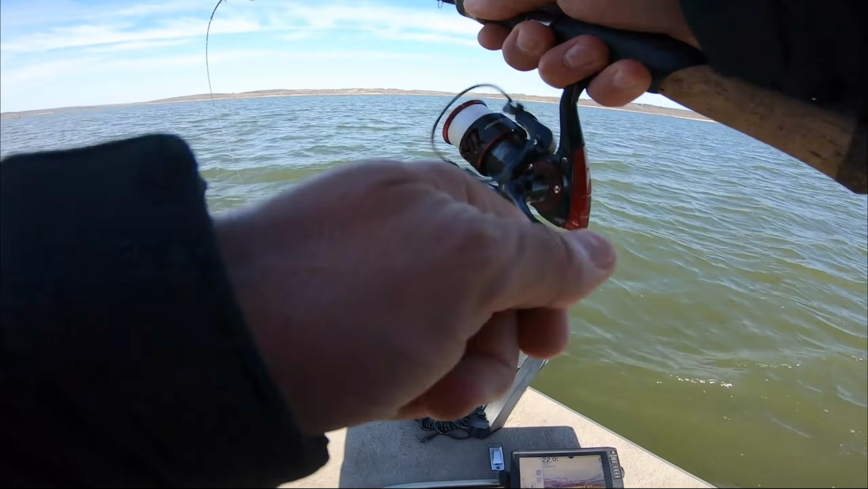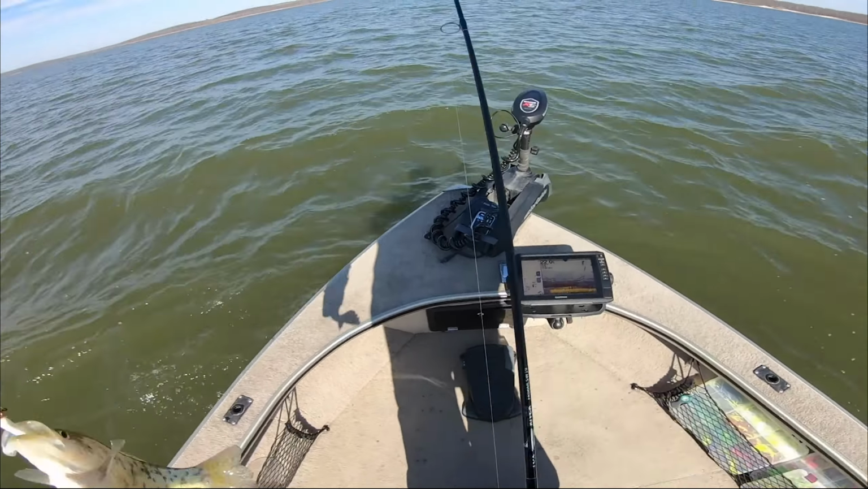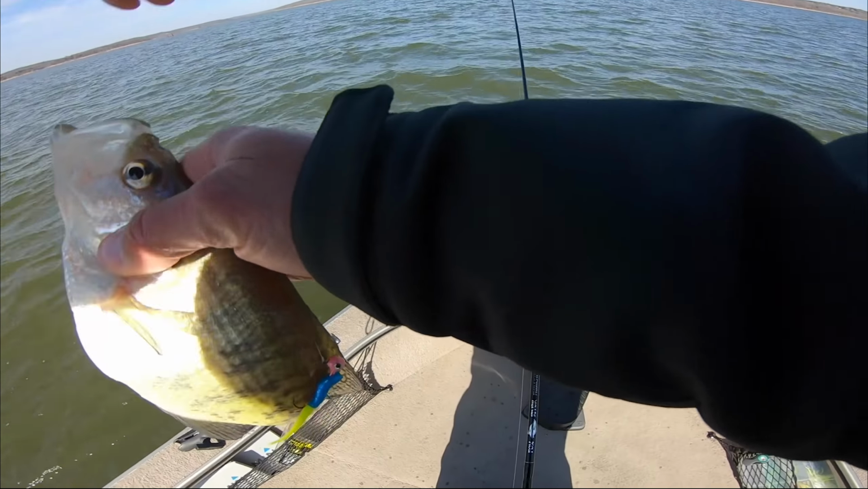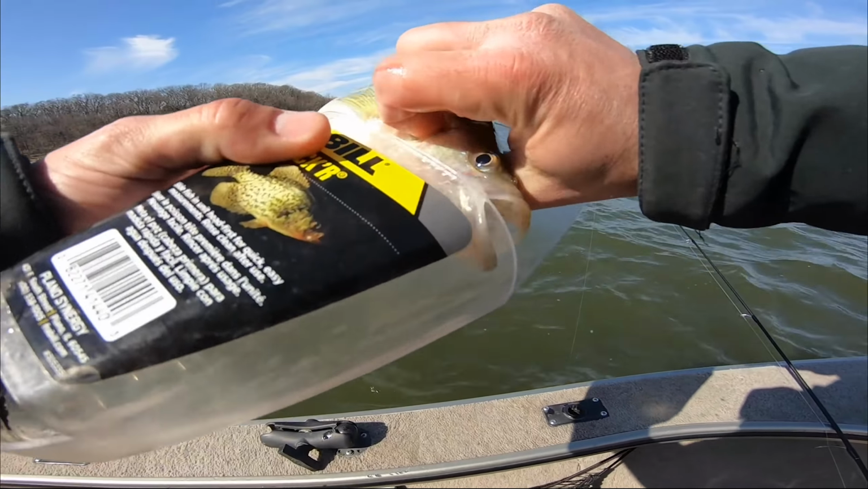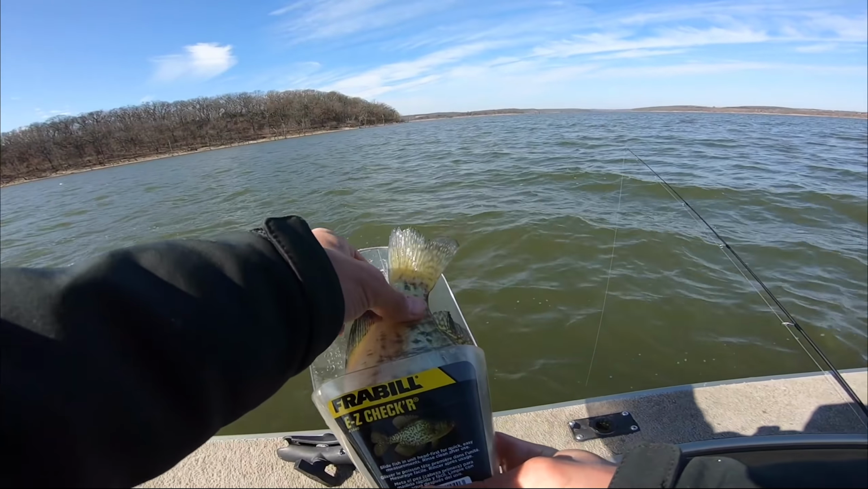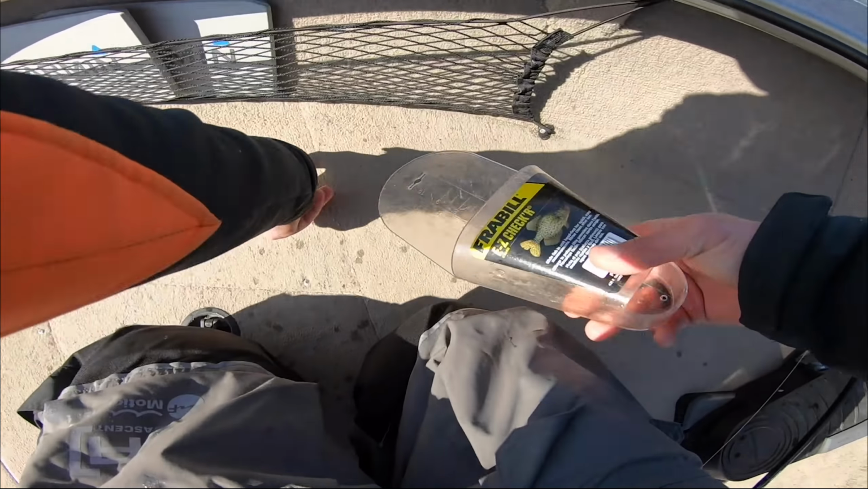Got him. That one came up out of the school and got it. All right, keeper number 3. I don't say fish number 3, I say keeper number 3 because I know that it's a keeper. Just a matter of how big it is. So keeper number 3 is almost 11 and a half inches. Well, yeah, 11 and a half inches. Just fat though. Just so fat.